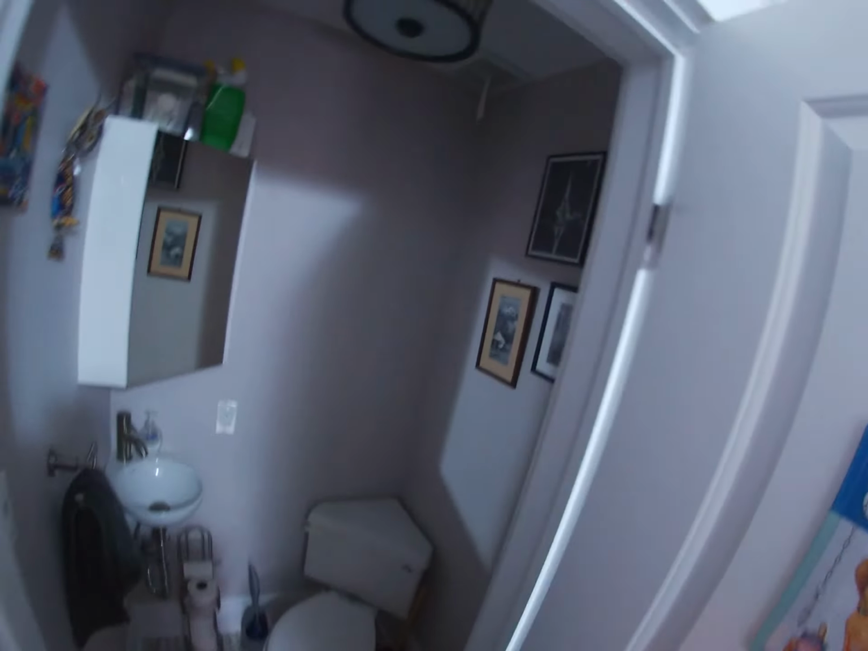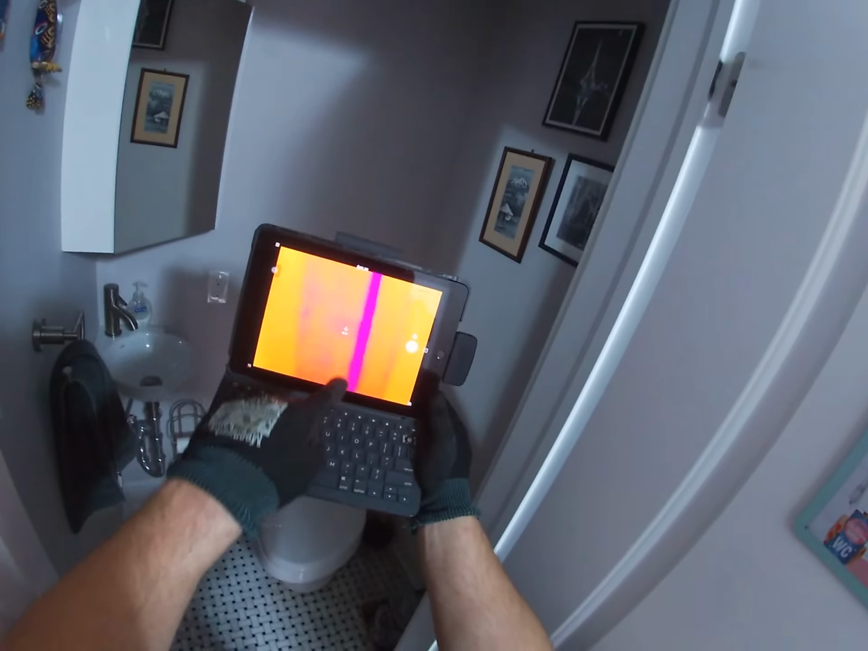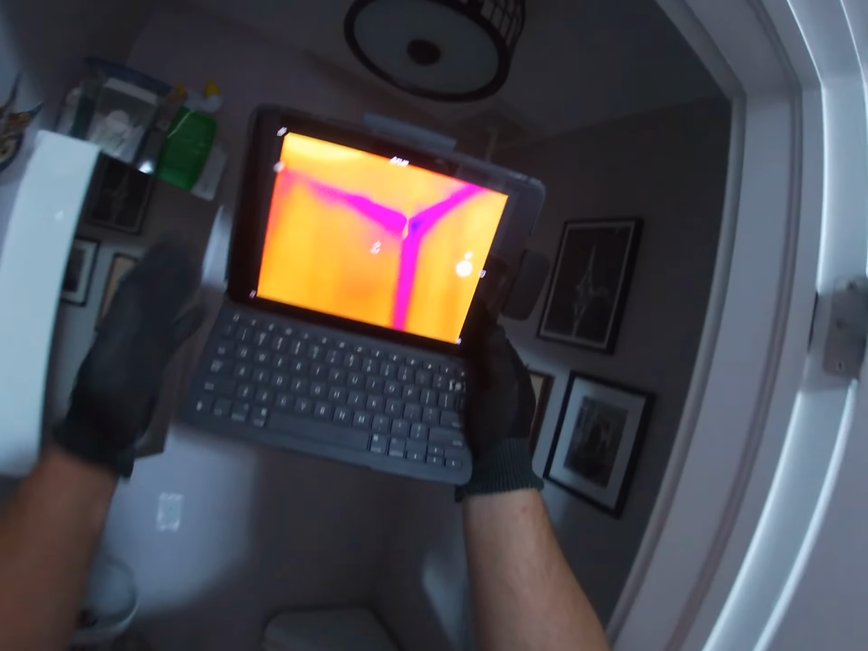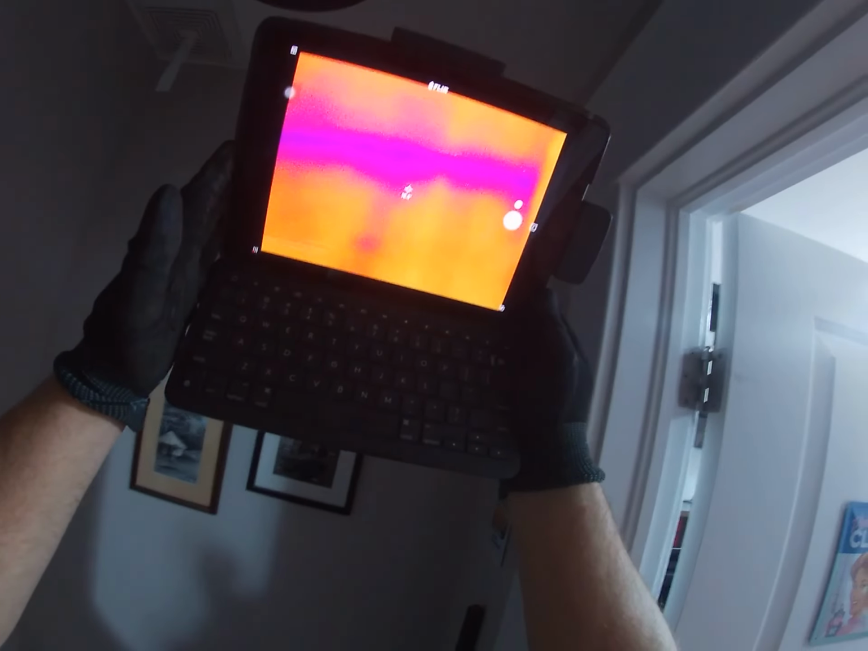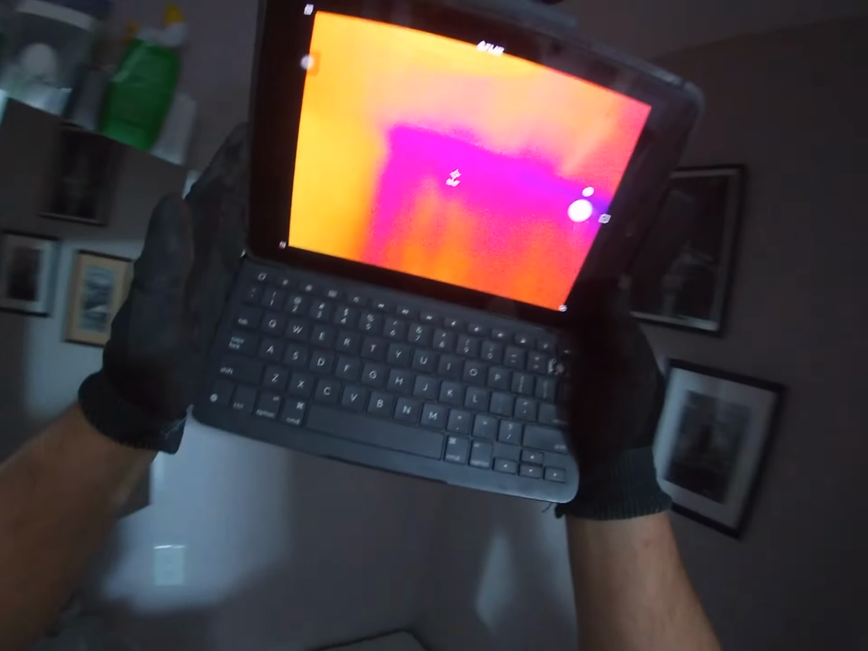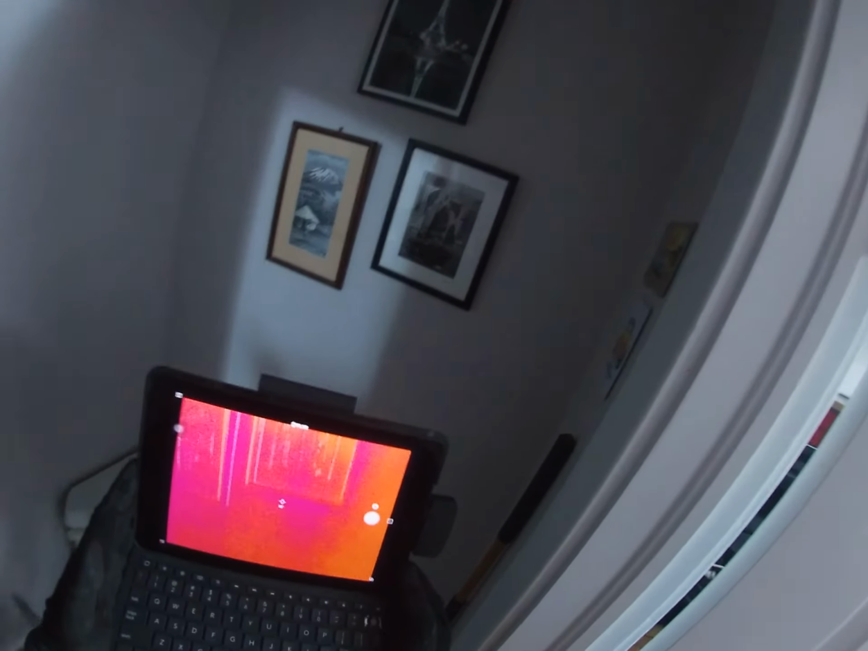Now I want to go into the bathroom in here. So what we can see is that there is a dark purple line running all the way through that back corner. And we can see that there is a bit of that purple up at the top as well. Again, this isn't something that's completely abnormal. So it looks like the wall is reasonably well insulated.